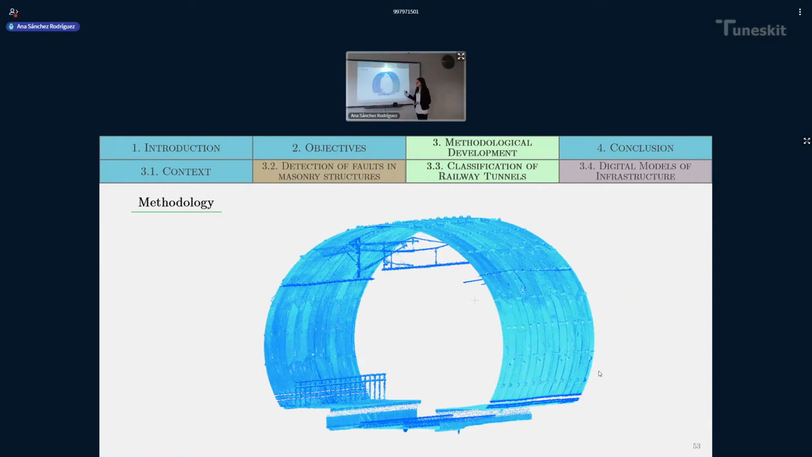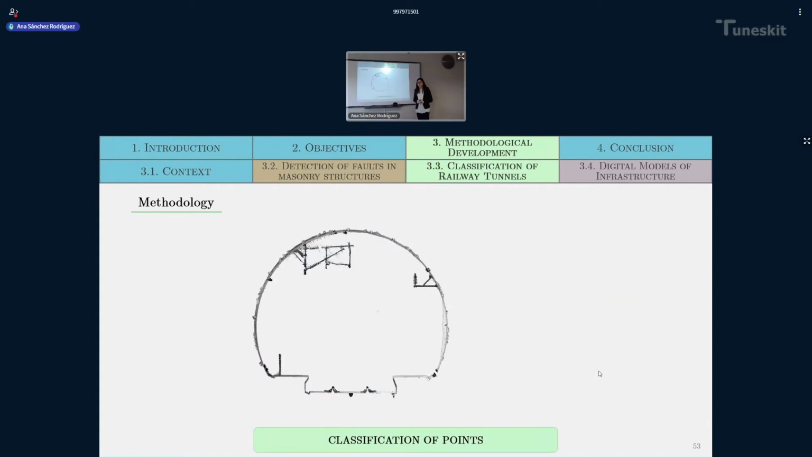This methodology starts with a 20-meter long section of a point cloud, as the one that you can see here in the slide. And apart from having this point cloud, we also have the trajectory data, the position of the scanner inside the tunnel. And the first thing that we do is perform a thresholding in order to classify, to obtain two different groups of points.